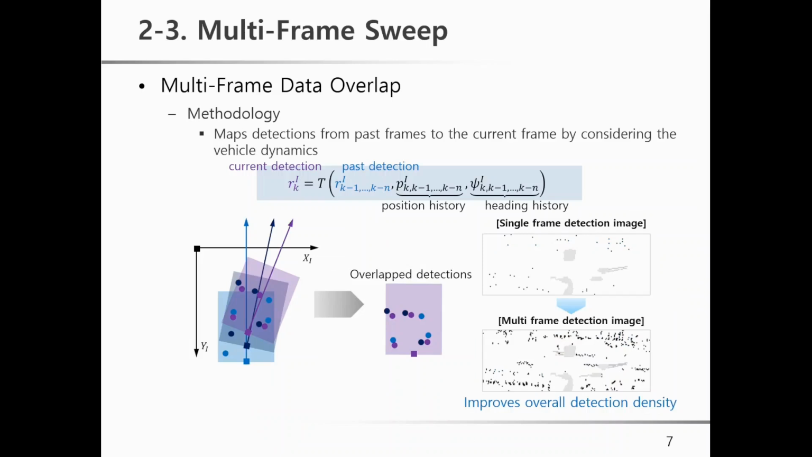To cope with the radar sparsity, I also implement a multi-frame data overlap technique. This includes mapping radar detections from previous frames to the current frame. To do this, I use vehicle dynamics such as position and heading angle history. By overlapping detections from multiple frames, we can also improve the overall detection density.